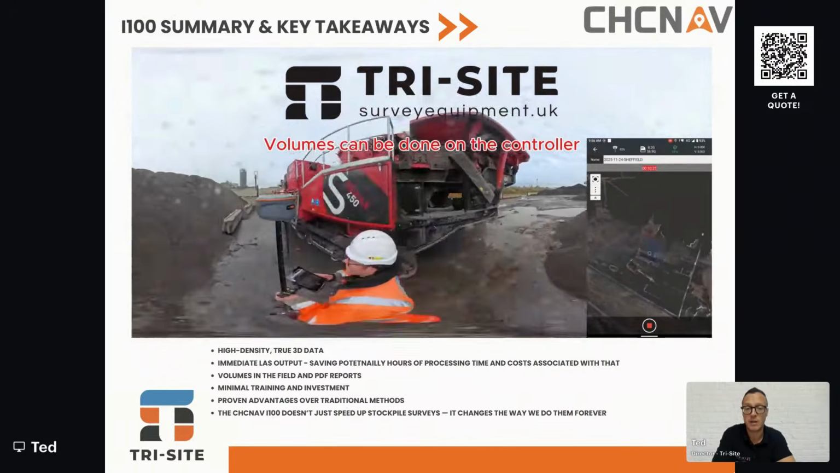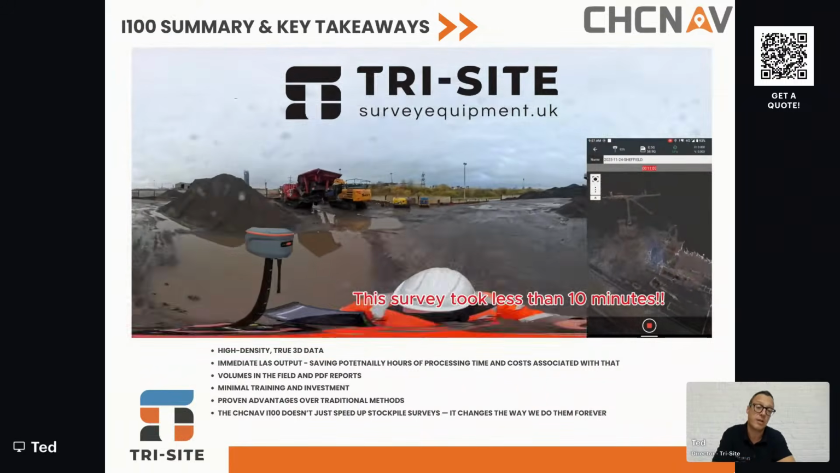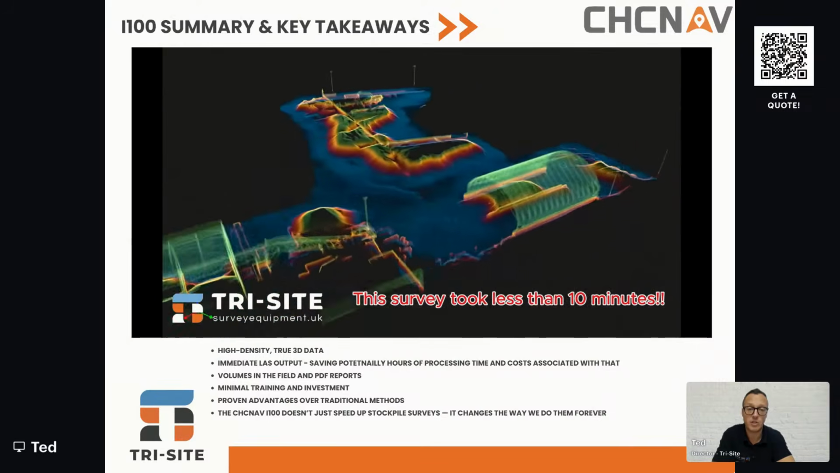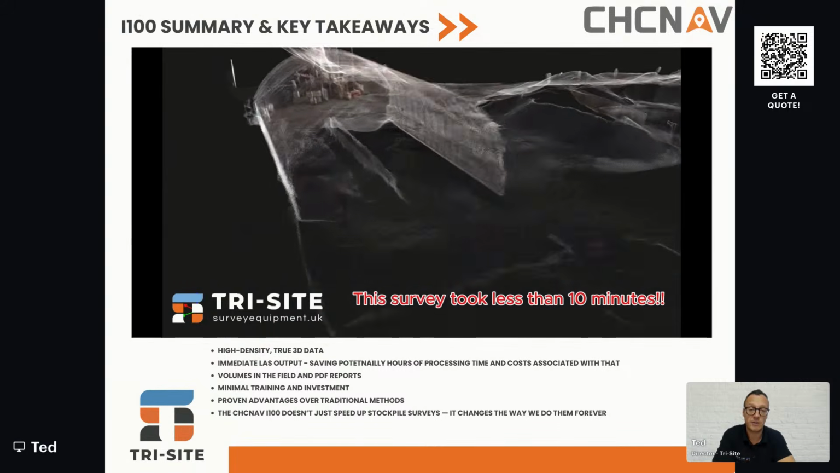Even if you used a traditional SLAM scanner, even the RS10, isn't as fast as this because you've got the post-processing. Yes, you would end up with a denser point cloud, but this unit for this method of work is outstanding.